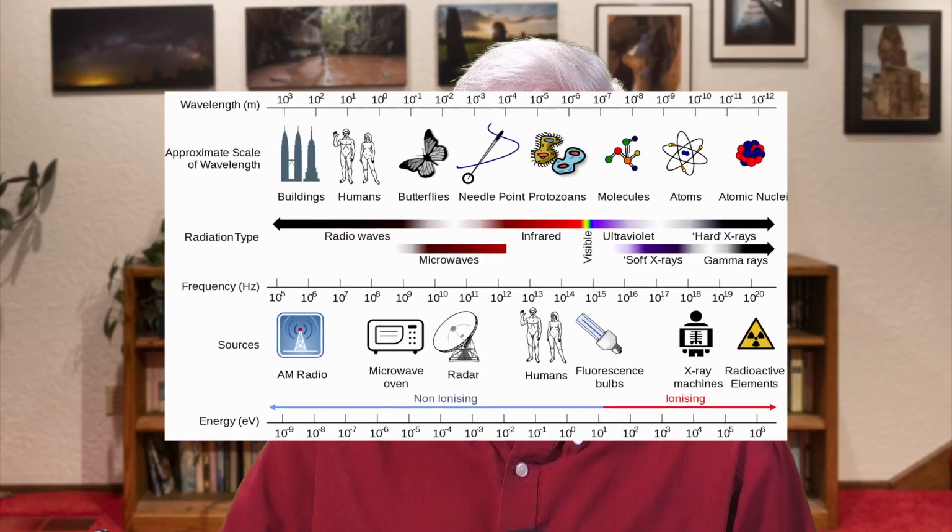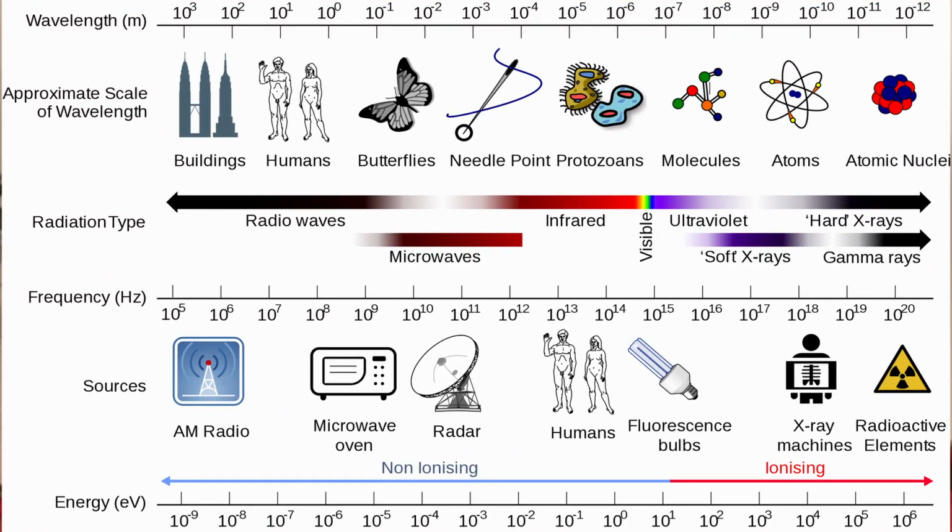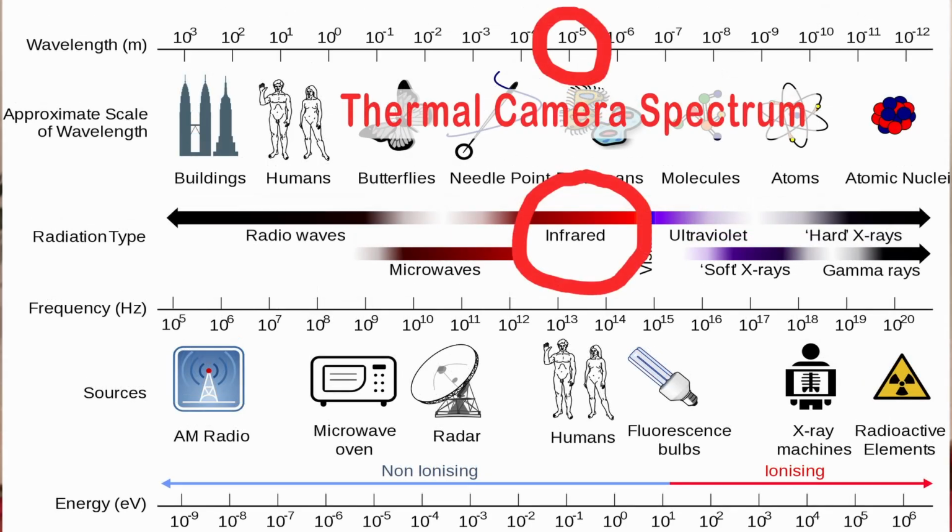It's basically a camera, just like the one in your phone, except that the sensor in it only responds to infrared light. It's a contradiction to refer to it as light, of course, because it's completely outside the range of visible light, but never mind. Its spectral range is 8 to 14 micrometers, which is a range of wavelengths about 10 times longer than the visible spectrum in the so-called mid-infrared region.